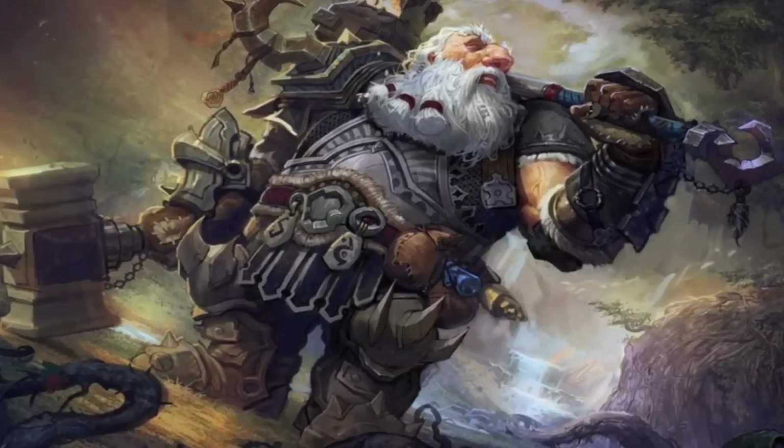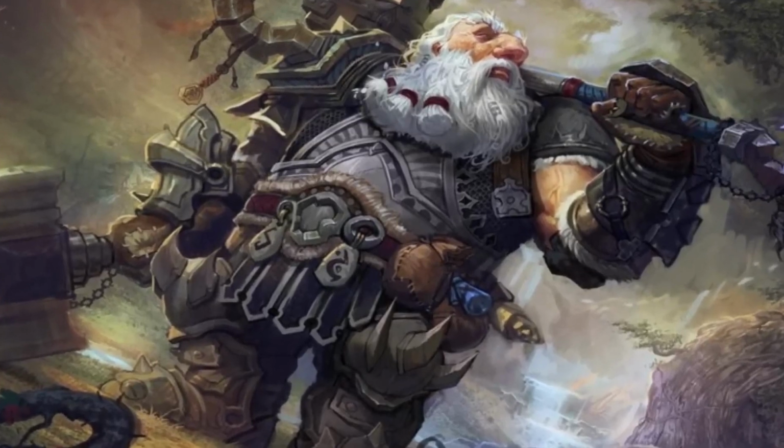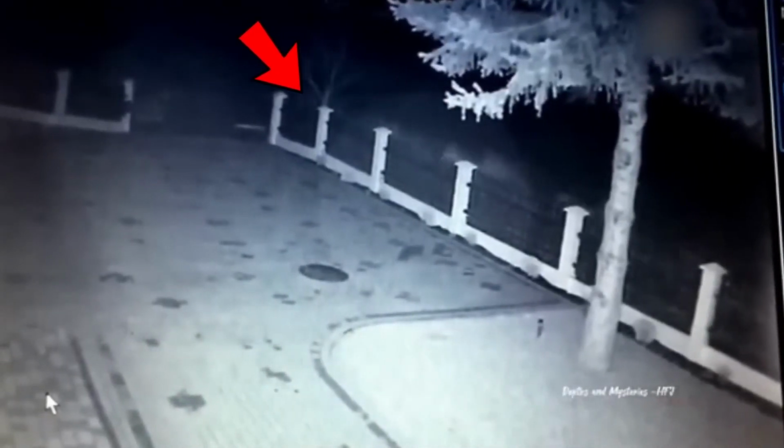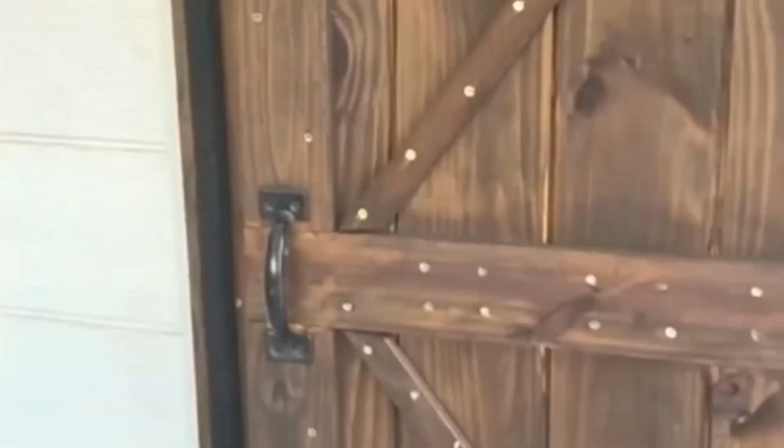Are dwarves real, or are they just works of fantasy? I guess you'll be shocked to know that there's a chance that these creatures might be real. I mean, look at this video and the small things in the jungle. Don't they look very similar to what a dwarf would be like?